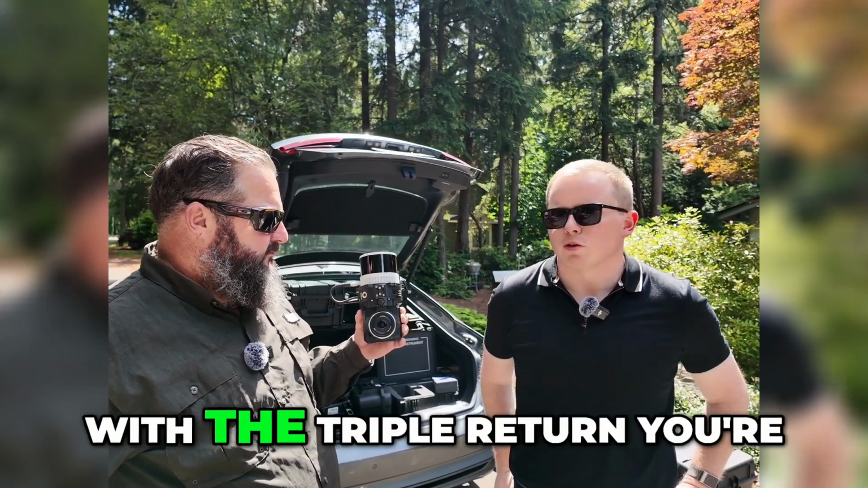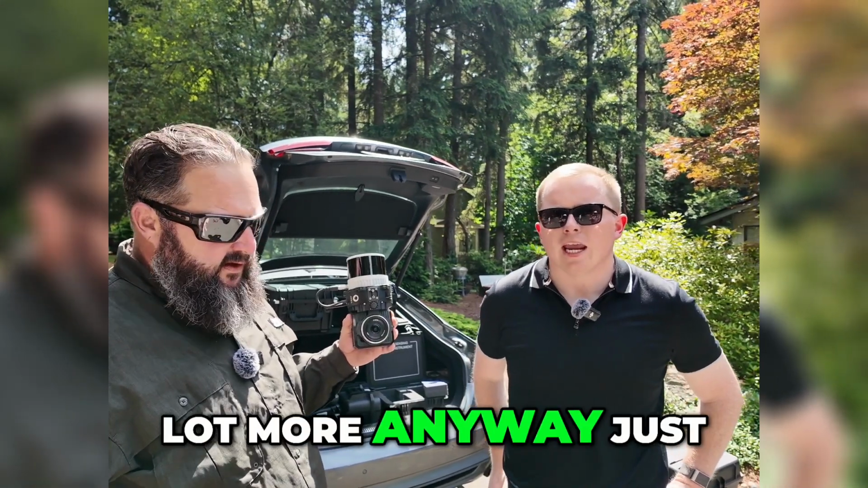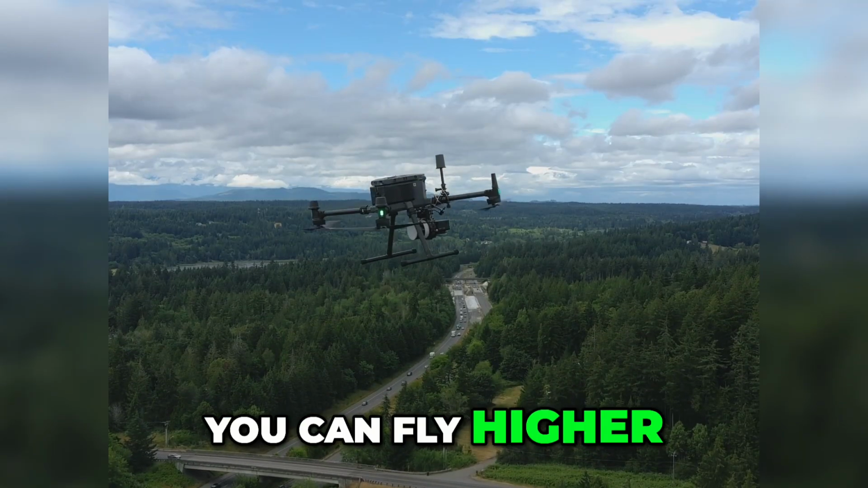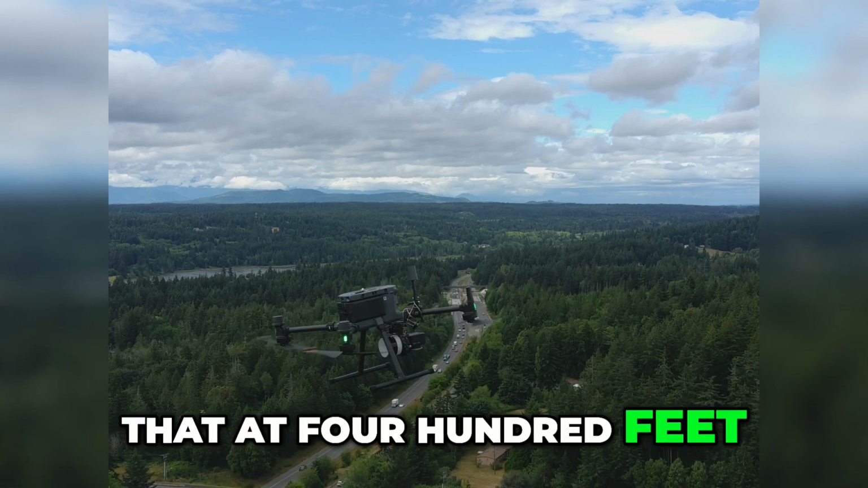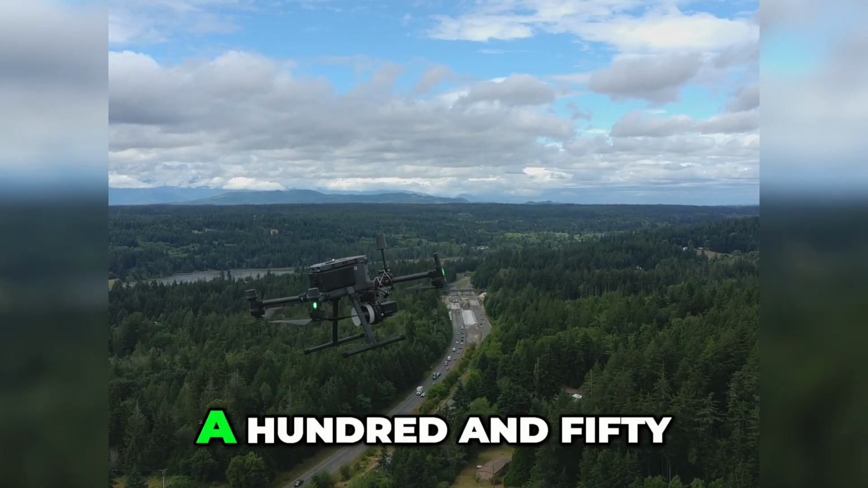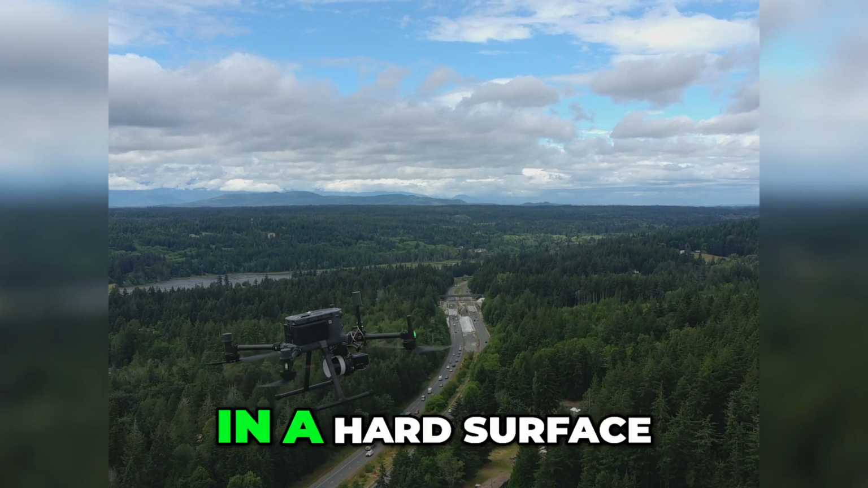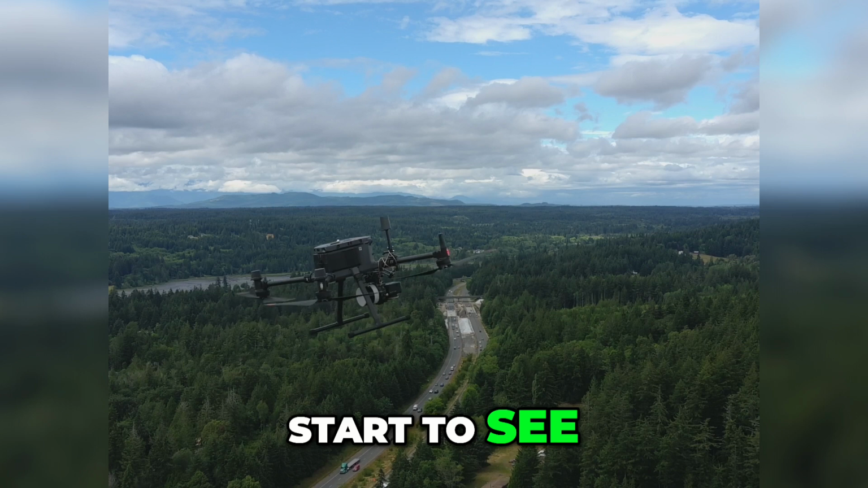Significantly. And with the triple return, you're seeing a lot more anyway. Just from the increased range, you can fly higher, but you'll also see in this test that at 50 meters AGL, 150 feet or so, between this and the regular XT on a hard surface, you're not going to see much difference. But when you get up to the 400-foot level, that's where you're going to start to see it. What is a triple return?